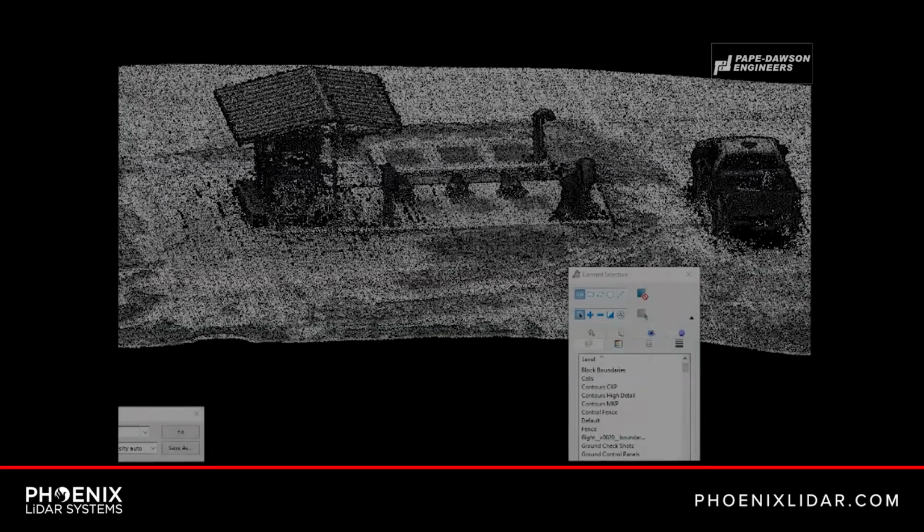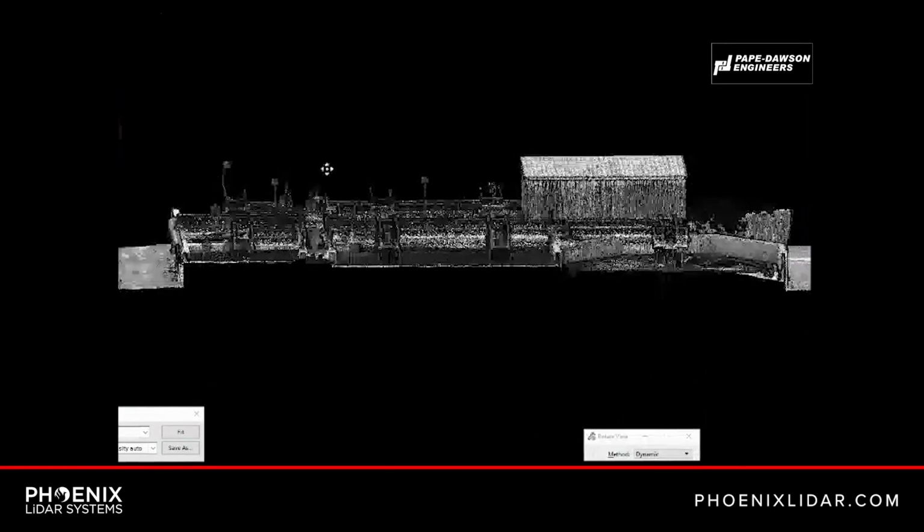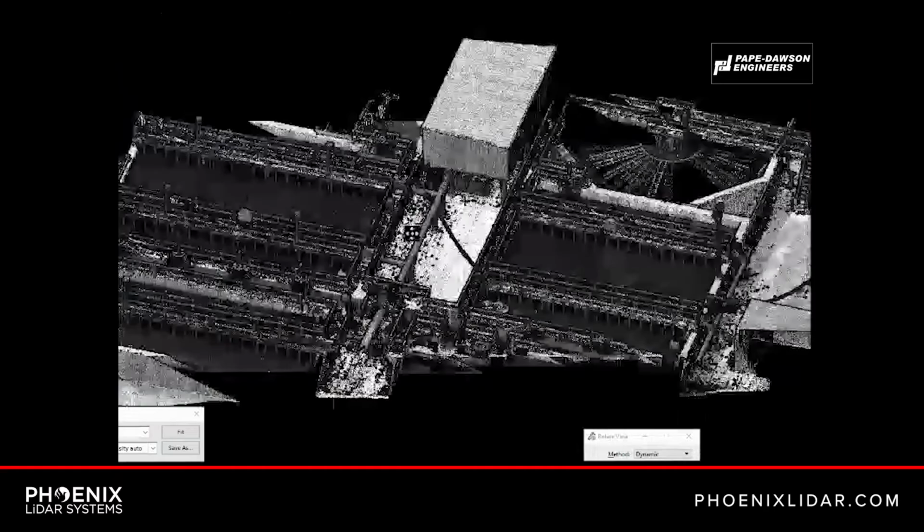With all the LiDAR sensors on the market today, it can get really confusing on what sensors to use for your engineering project. Luckily today we have Pape Dawson in the studio, who is a leader in engineering and LiDAR services. And they are going to share their insight on which LiDAR systems they use and for what applications. So stick around to the very end, because then they're going to show us their data sets and how they're being used in the public today.